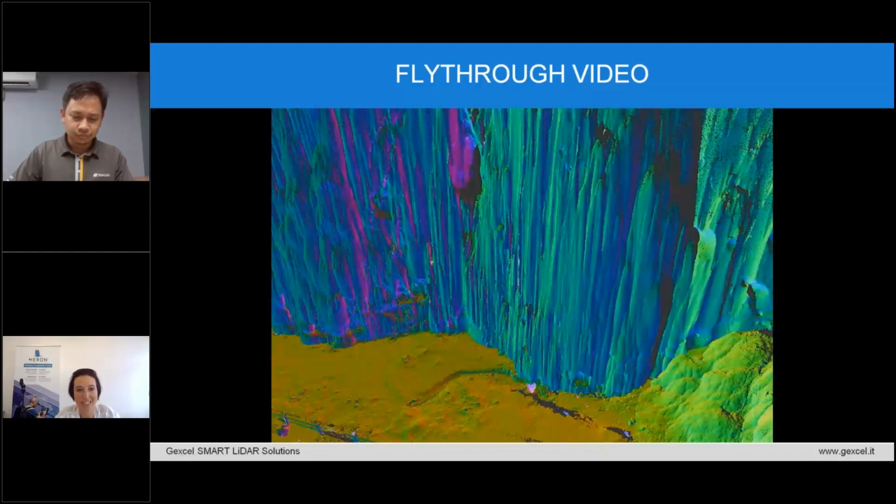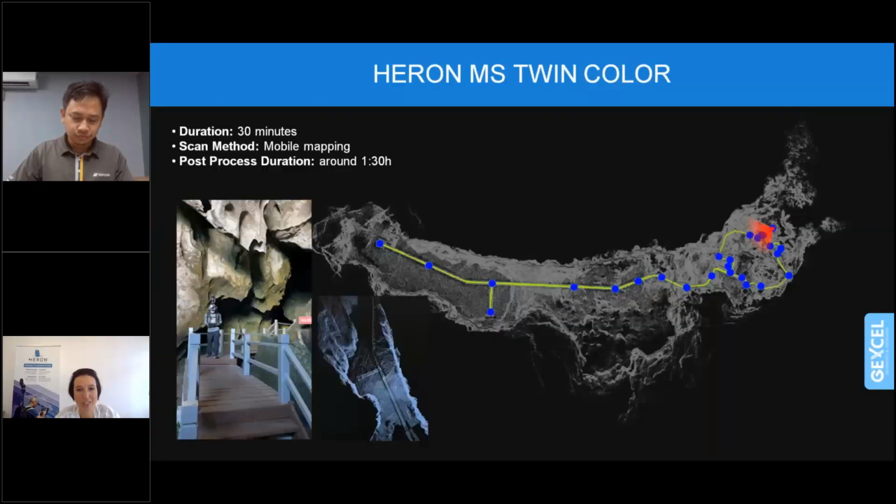Let me see if we can move to the next slide. Yes, thanks for explaining how the GLS works, also from the post-processing point of view. And can you also give us some information about the HERON survey? For example, how long did you work? How did you work? Just a few pieces of information.